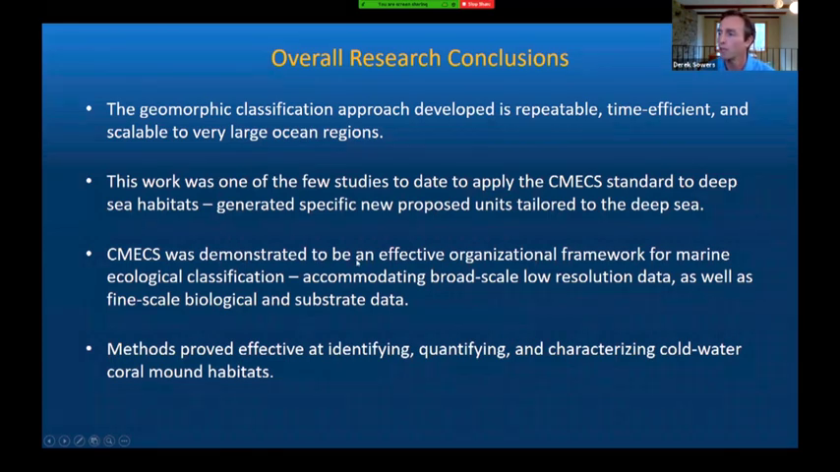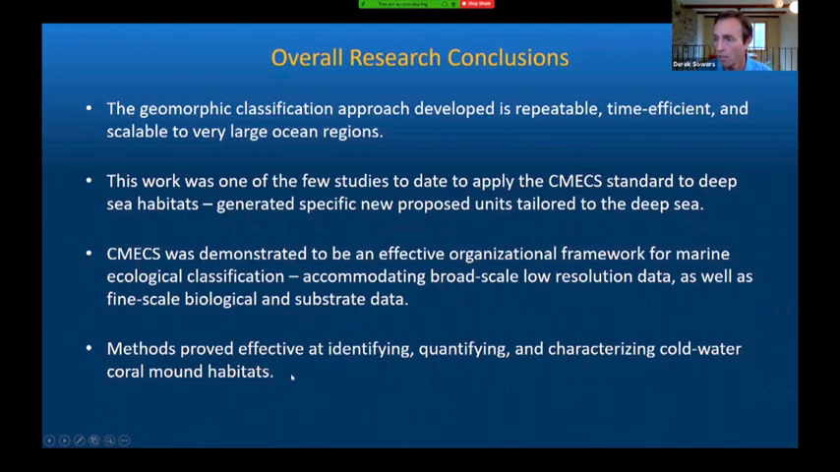CMECS was demonstrated to be an effective organizational framework for marine ecological classification. It accommodated broad scale, low resolution data that we had, as well as the fine scale biological and substrate data, such as what we obtained from the ROV dives. The methods proved effective at identifying, quantifying, and characterizing cold water coral mound habitats, as we just saw in the last study.